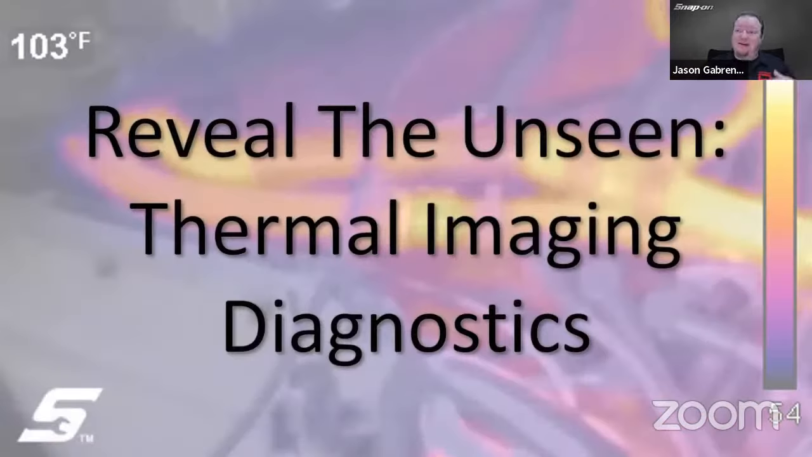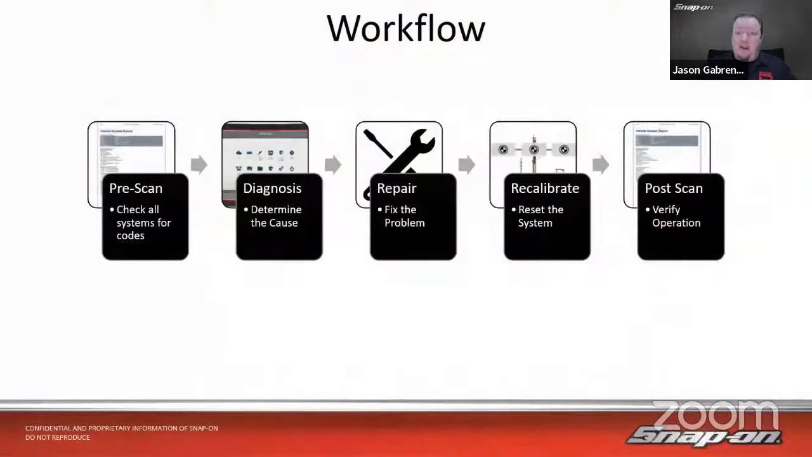So our topic today is Reveal the Unseen, thermal imaging diagnostics, using thermal energy in order to help us with our diagnostics. If you've watched any of my videos before, you know I like to talk about workflow, having a good repeatable workflow. That way we don't miss anything, we don't skip any steps, and we can be thorough enough to make sure that everything gets done. So everything from a pre-scan through diagnosis, through recalibration, and a post-scan.